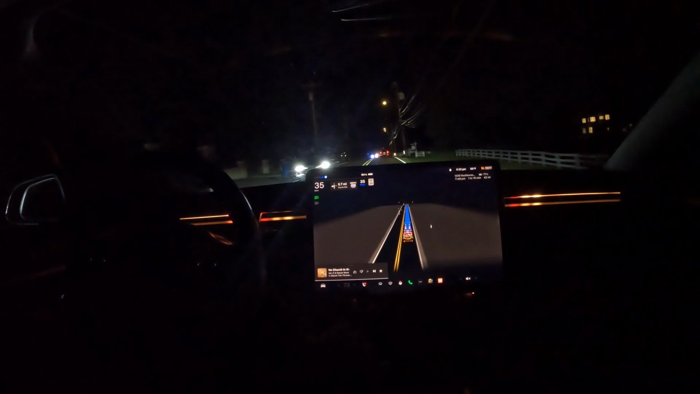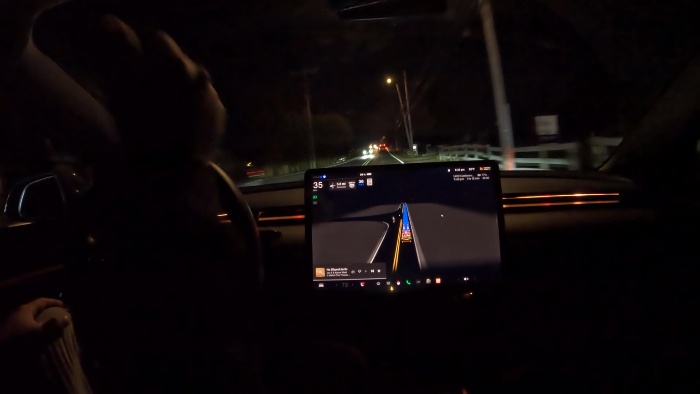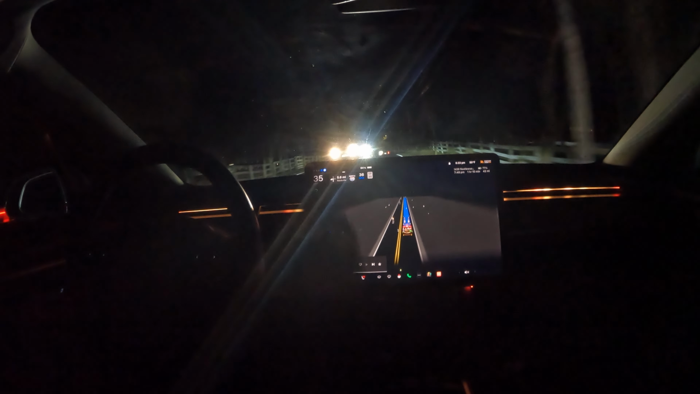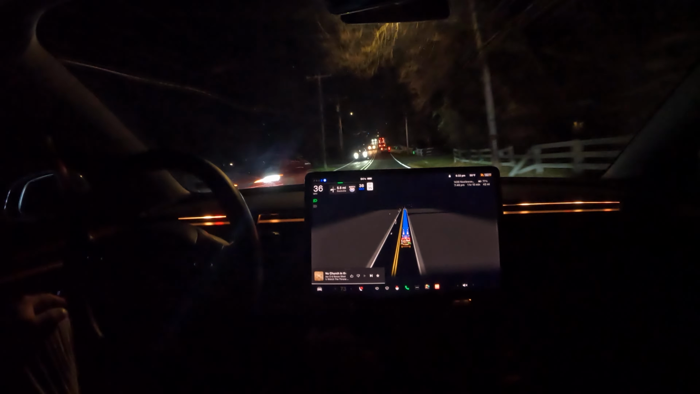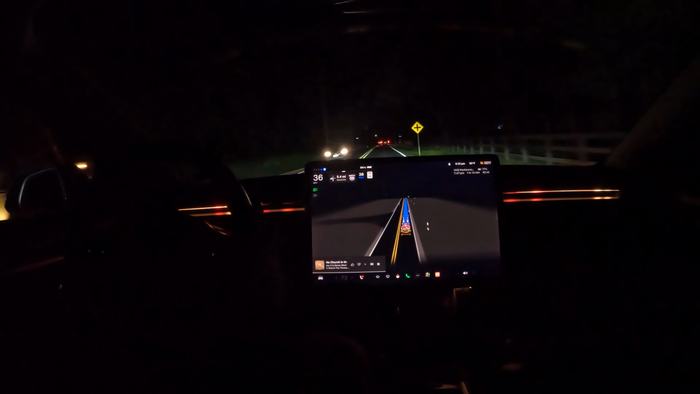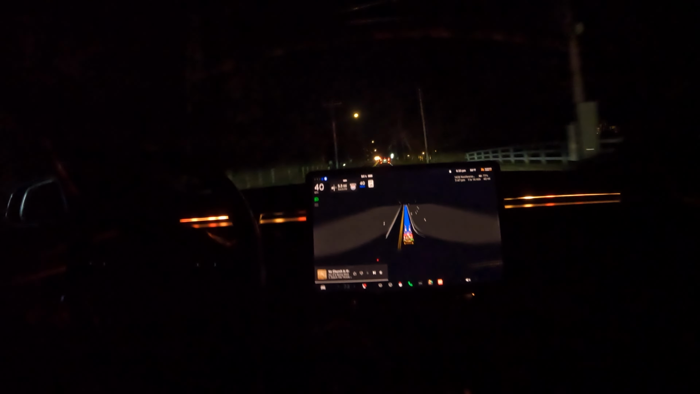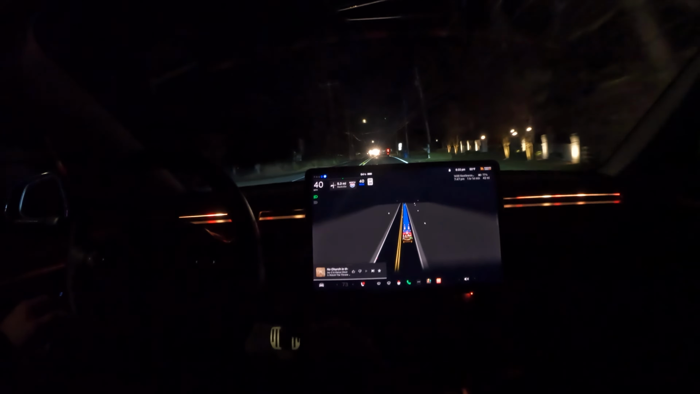Georgetown Pike, one of the most notorious roads here in Northern Virginia. I'm actually looking to make it to the 495 junction. Georgetown Pike is kind of the cut-through, especially at this time of the day, 6:30 on a weekday evening. So hopefully you can see FSD Beta act in real time in a real-life situation where I didn't cherry-pick or pre-plan anything in this drive. So hopefully the car prevails and doesn't have any issues. So yeah, check this out.